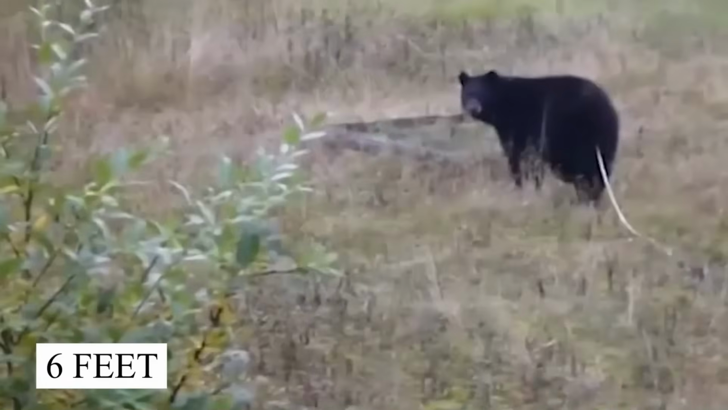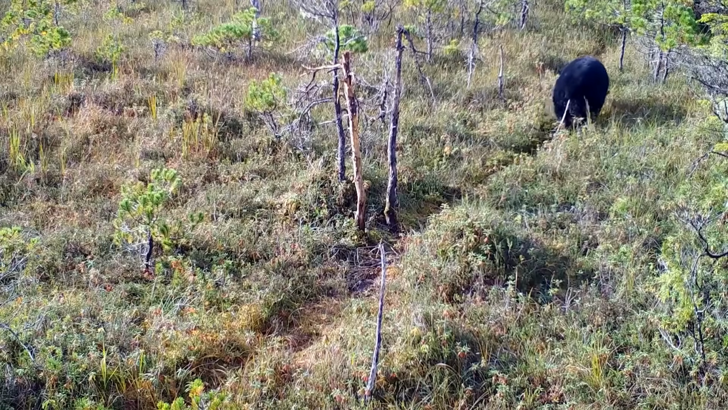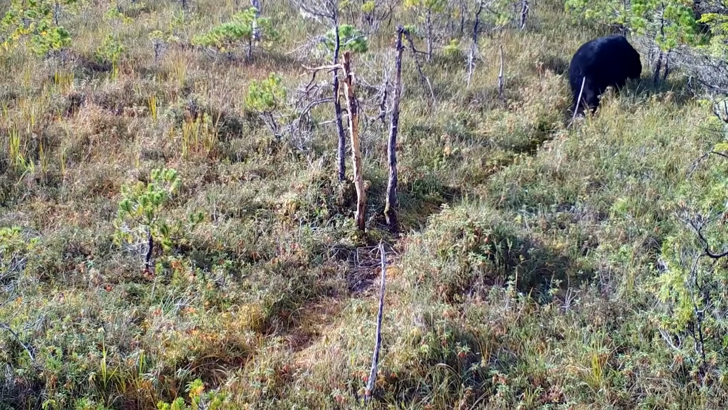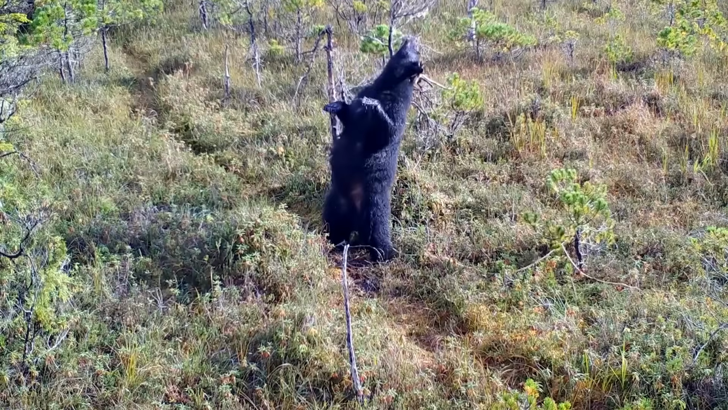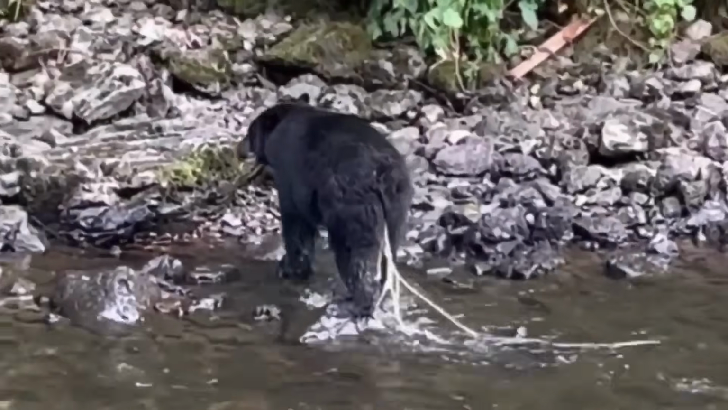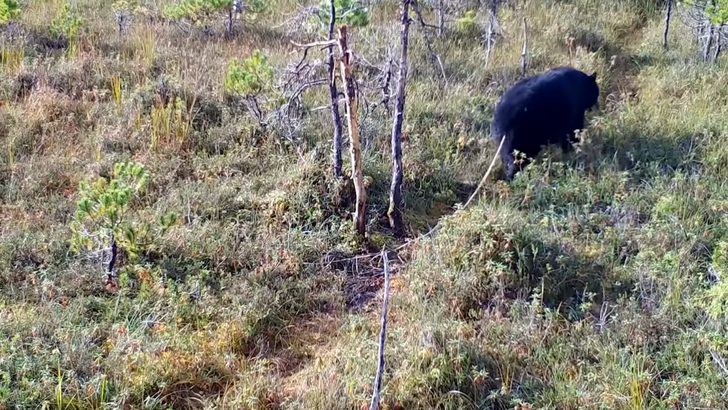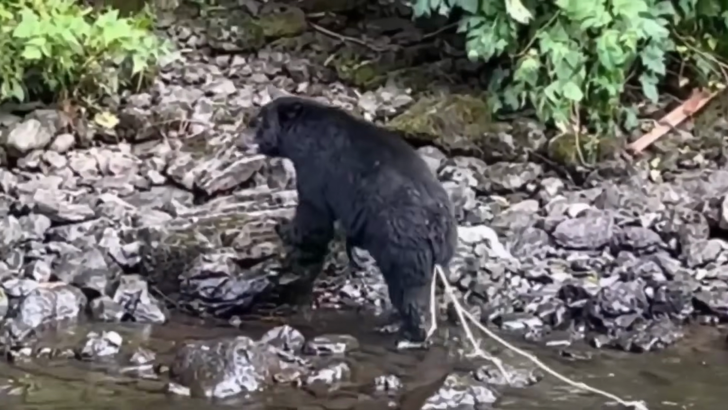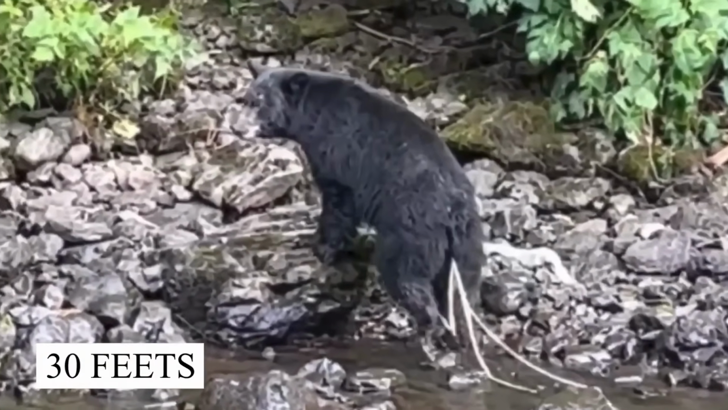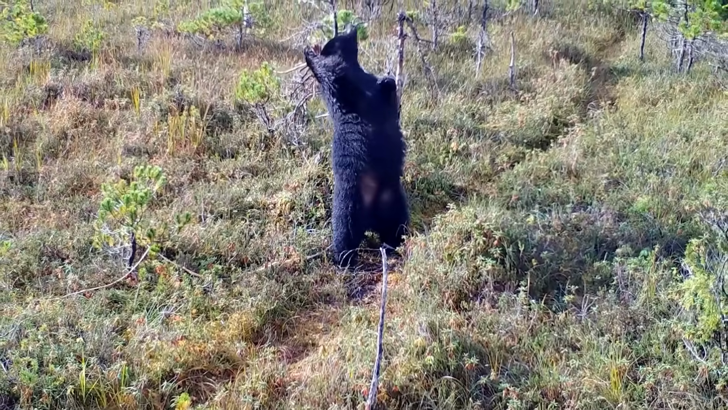Measuring up to 6 feet in length, it turns out to be a 6-foot-long tapeworm that keeps irritating the bear as it tries to dislodge it by scratching its back. They live inside the bear's digestive tract, sucking up necessary nutrients and keeping the animal in utter discomfort. Also, did you know? Sometimes these creatures can reach up to a length of 30 feet while deteriorating the bear from inside out.